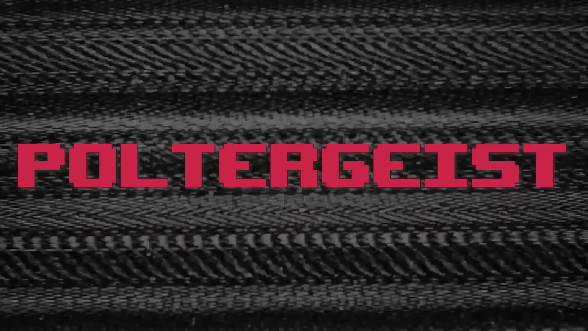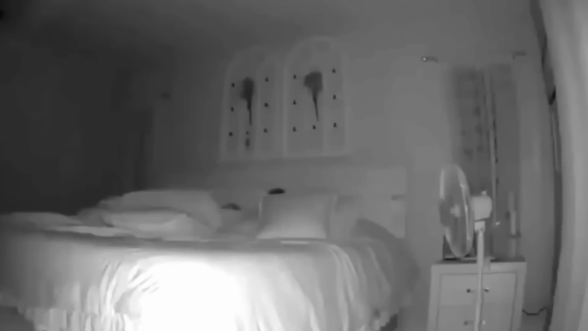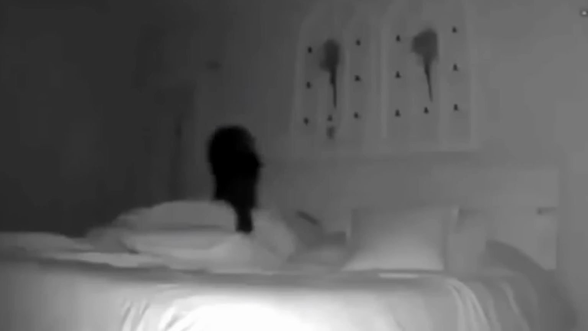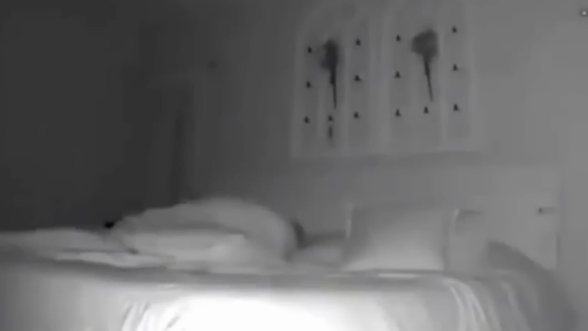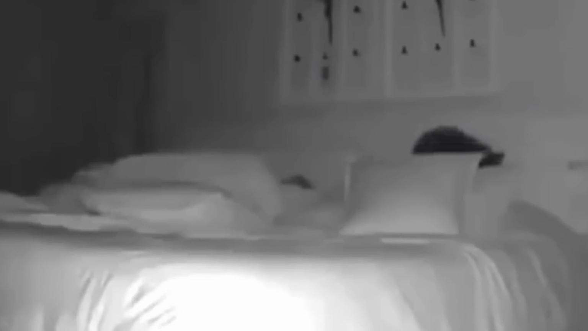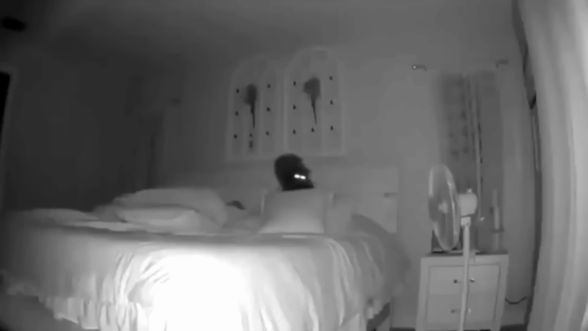What do you think? A camera installed in a household captured some paranormal activity. In the stillness of the night, the sleeping cat is suddenly being carried by what seems to be an invisible force. It floats in the air for a while. Then the invisible figure seems to place it on the other side of the bed.